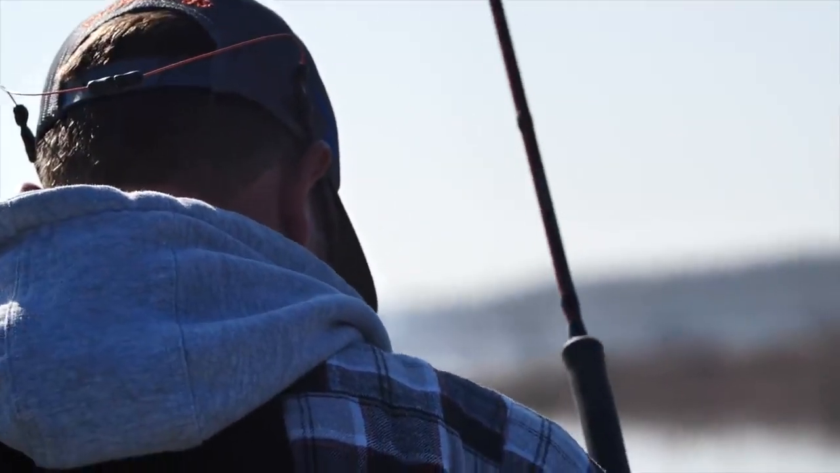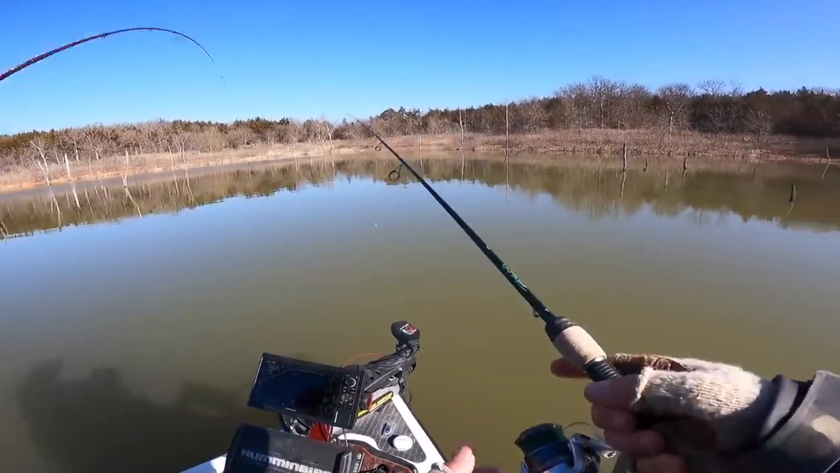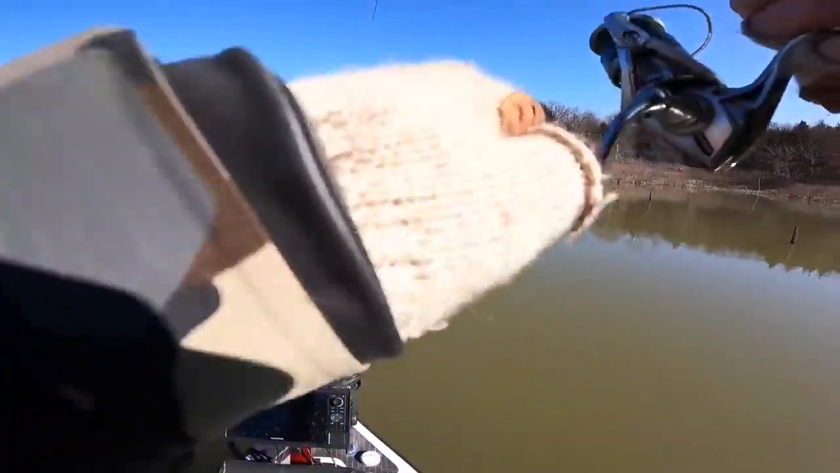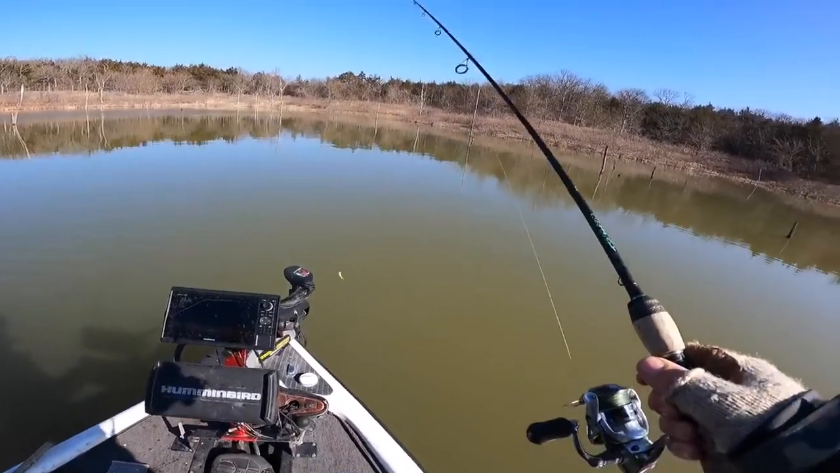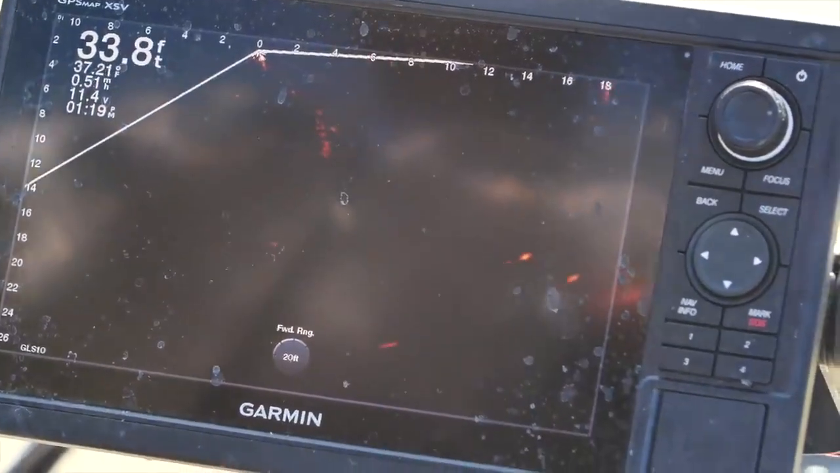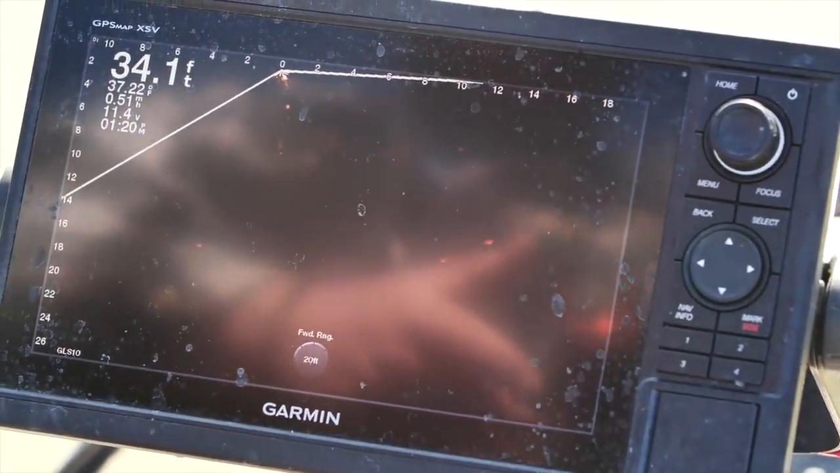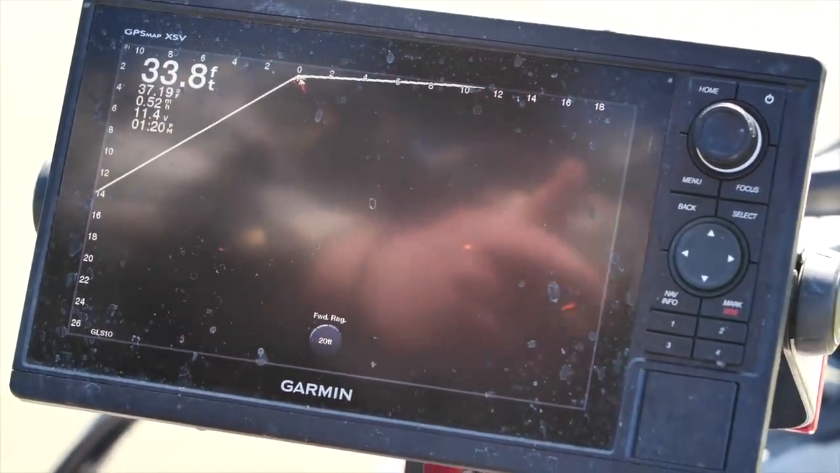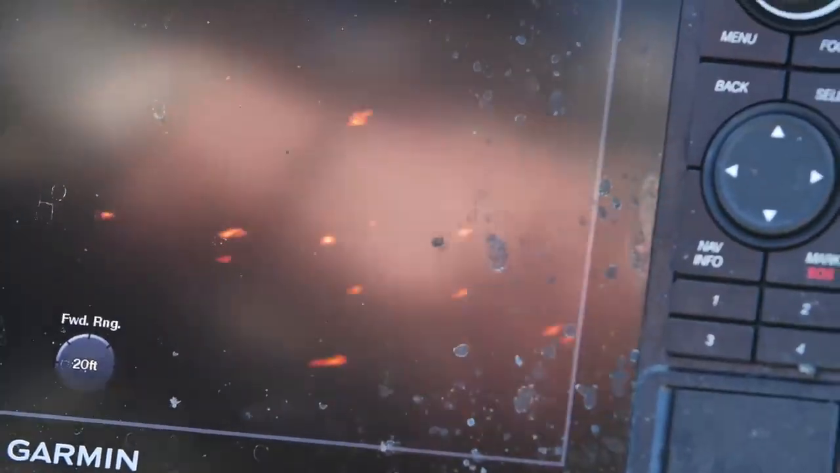Alright, got it back out here. Little one ate it. Oh, little guy. Oh no! Had it, dude. Had it. Rod loaded up and everything. When they're shallow doing this, it's easy to catch them still. When they get down there deep like this, though, it's really hard to get your bait down there in time. I'm getting closer to that one.